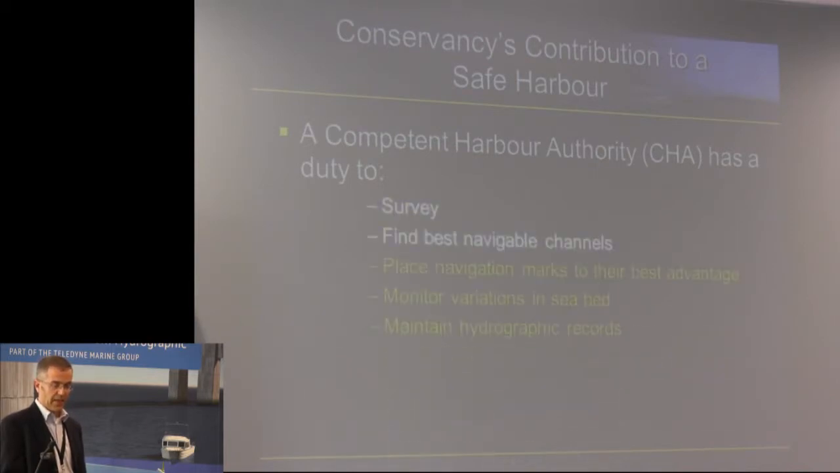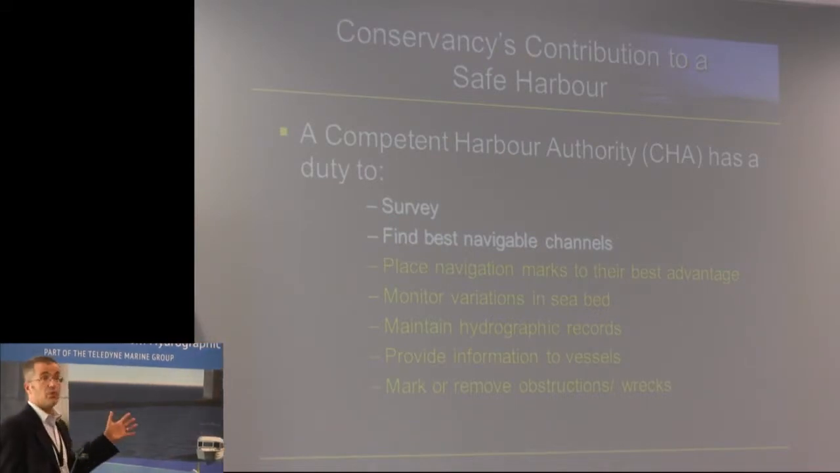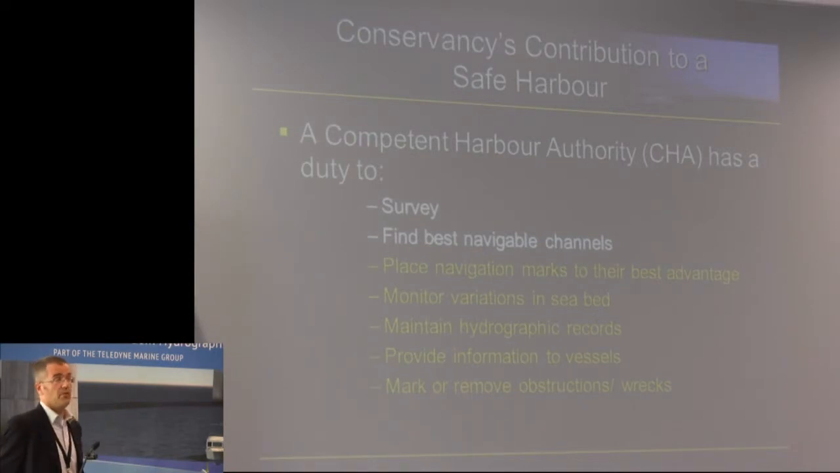All except the last one here are impacted, or rather fluid mud has an effect on those items. So this is classic port survey. These are the duties we have to do. There are many more, but this is the nutshell.